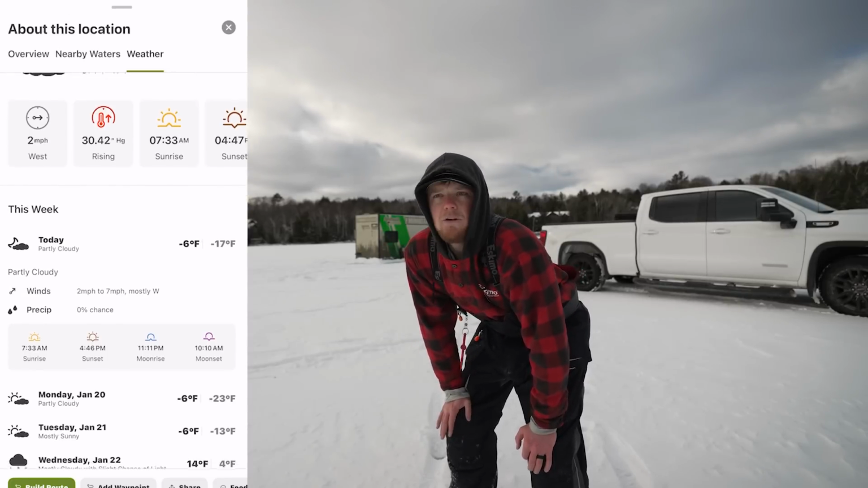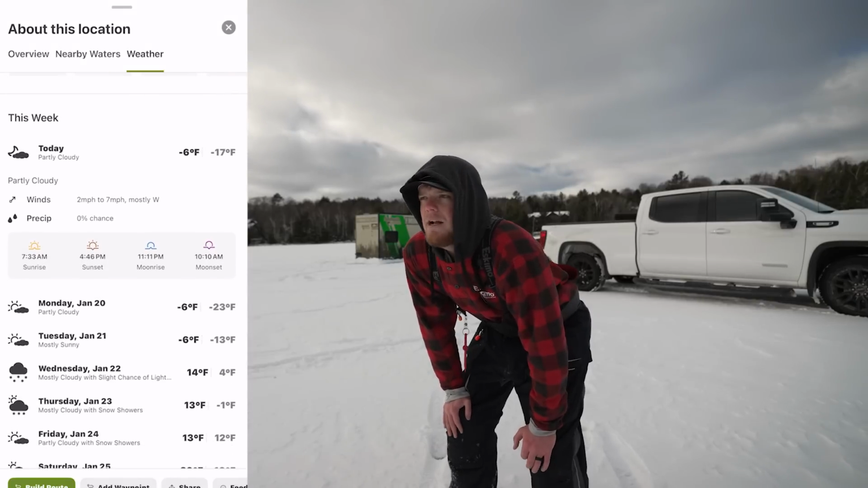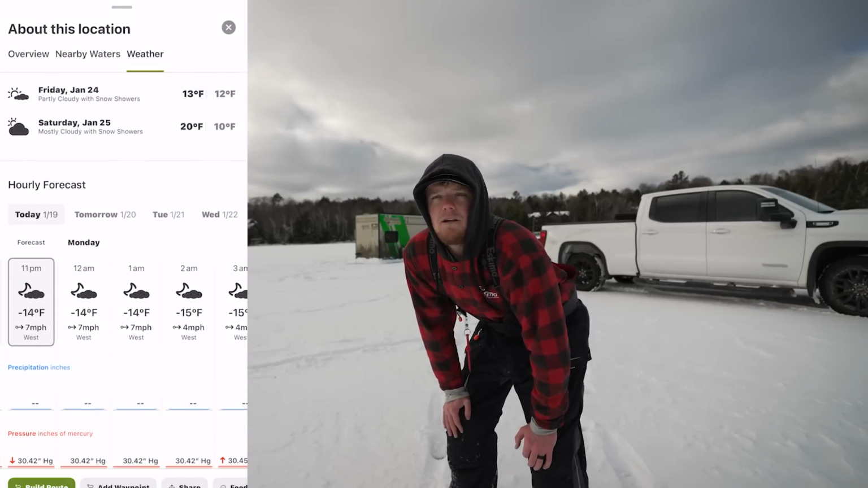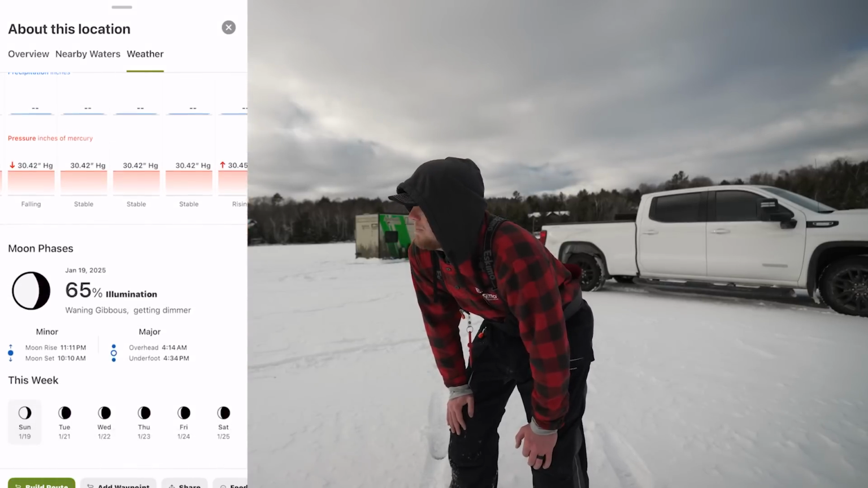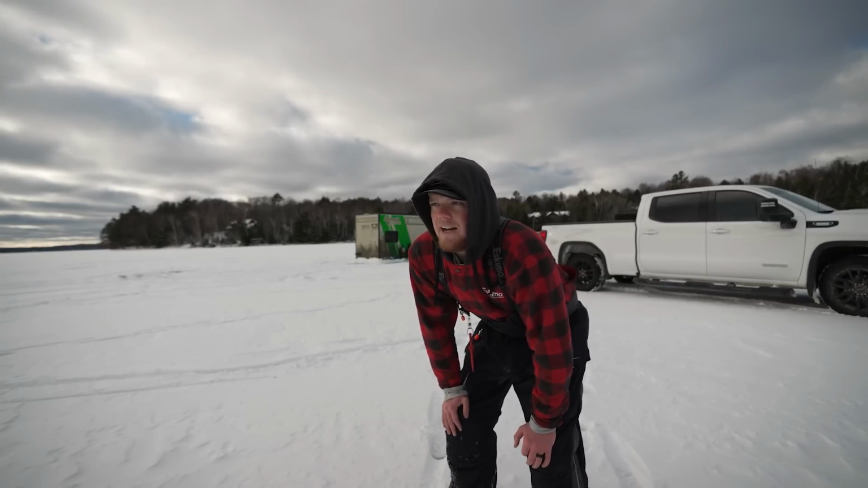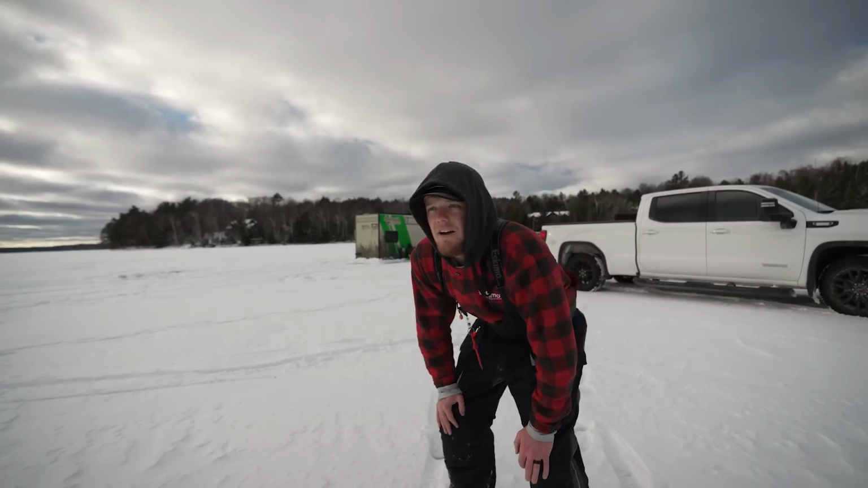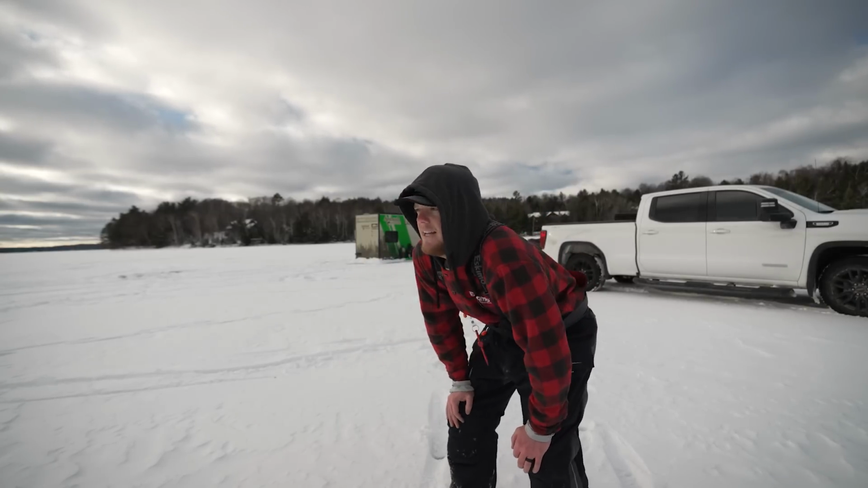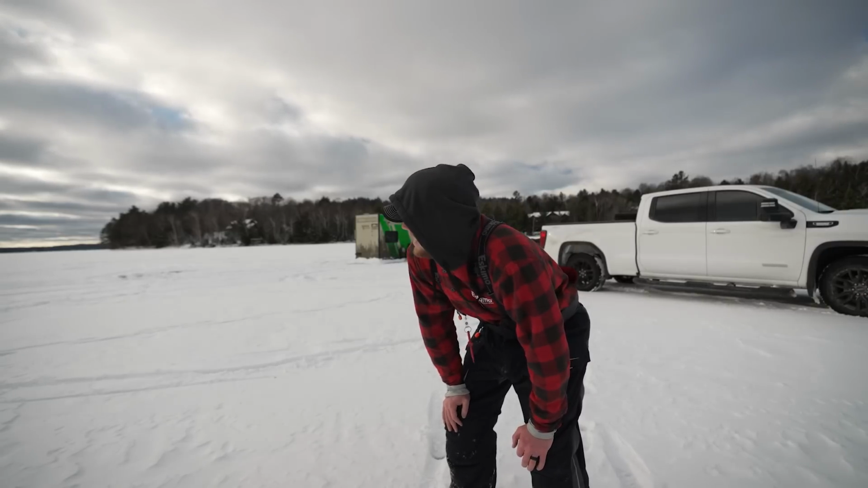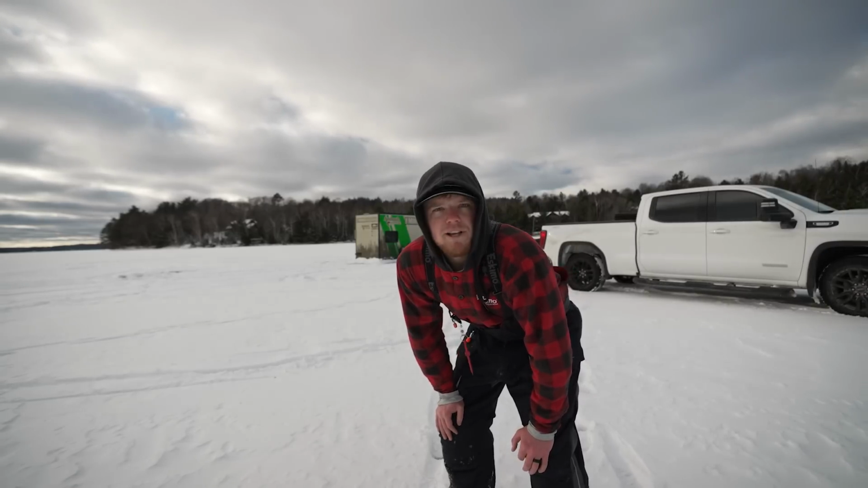The weather's perfect. We got a little bit warmer weather than we did last time. There's not as much pressure, and I feel like tonight's gonna be the night. So we're gonna see what happens, but we're gonna go ahead, finish setting up. We got some tip-ups to lay out here, and then we actually got the Mindak shack on a pristine spot that we think is gonna be perfect for jigging tonight. But let's go say hi to the boys and hopefully catch some fish tonight.